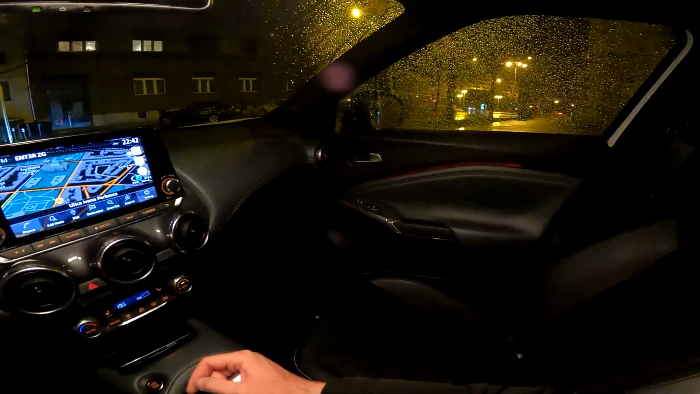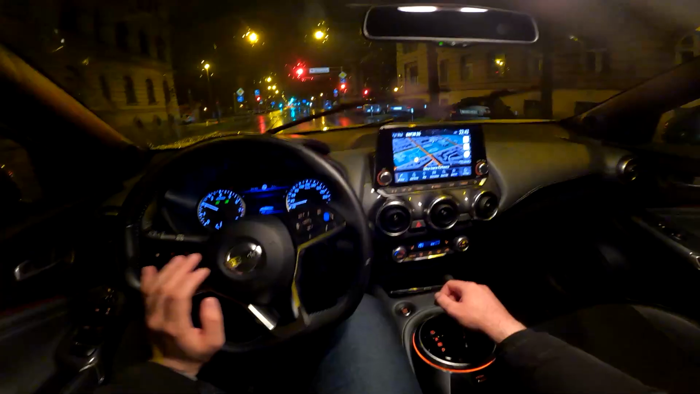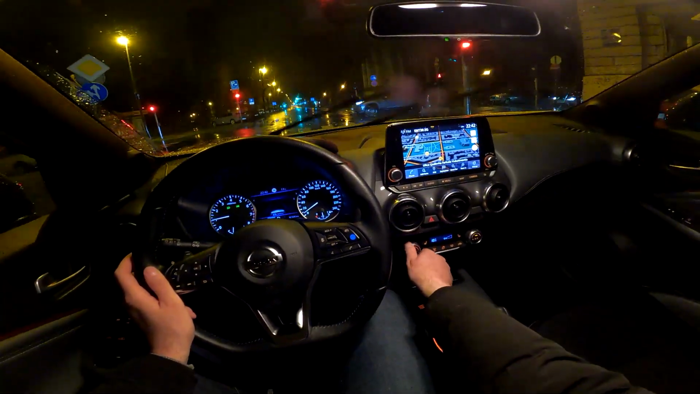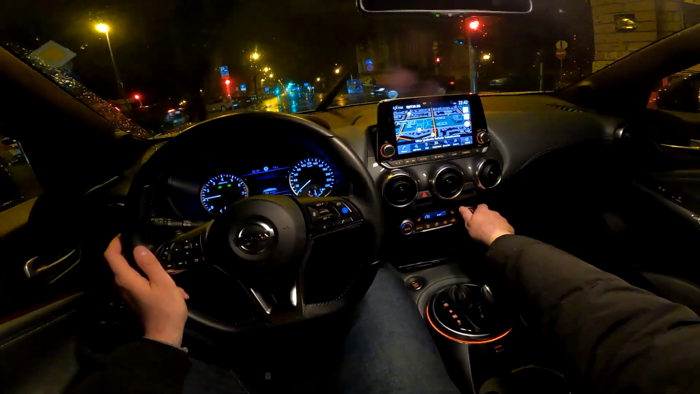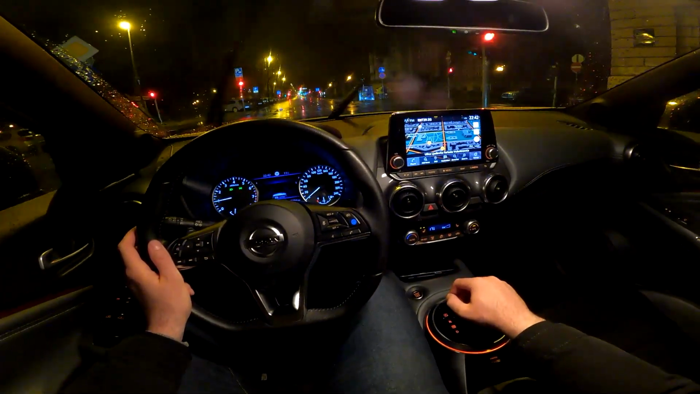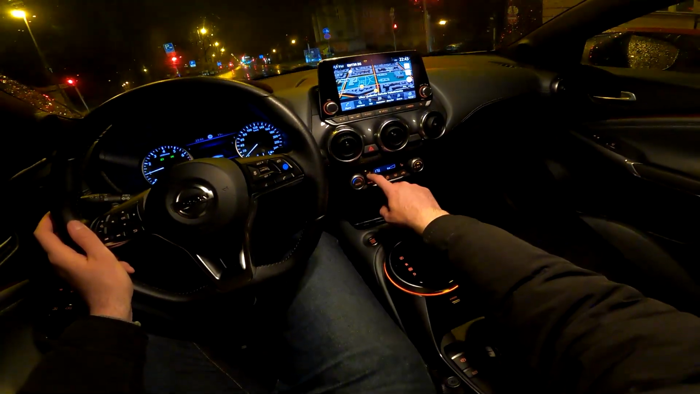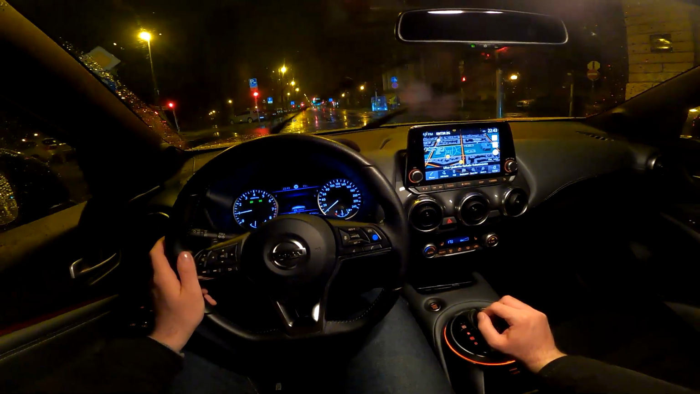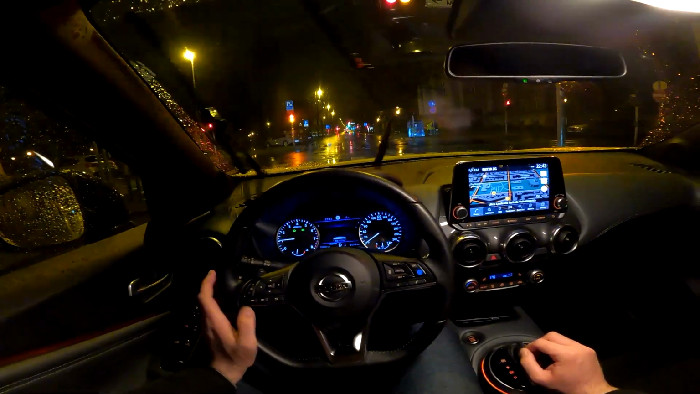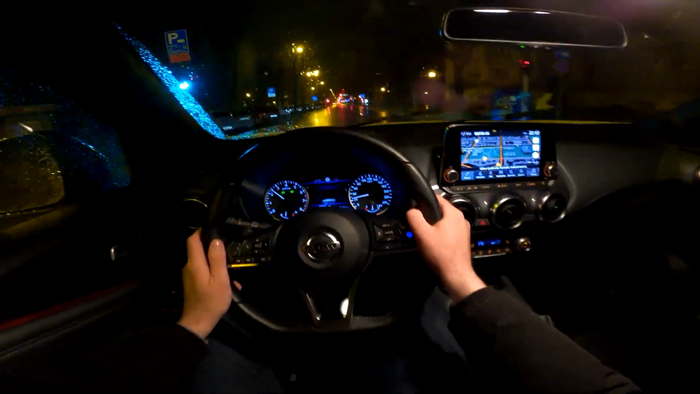The switches for the AC are still on classic buttons here, so that's pretty good because it's easy to use them. You change the temperature with this, and you adjust the air blower with this one. This car does have the heated seats. You change them here. You have the two modes, so 1, 2, and then turn it off, which I'll do now because it's actually pretty hot. 11 degrees outside, so for February that's hot here in Zagreb.